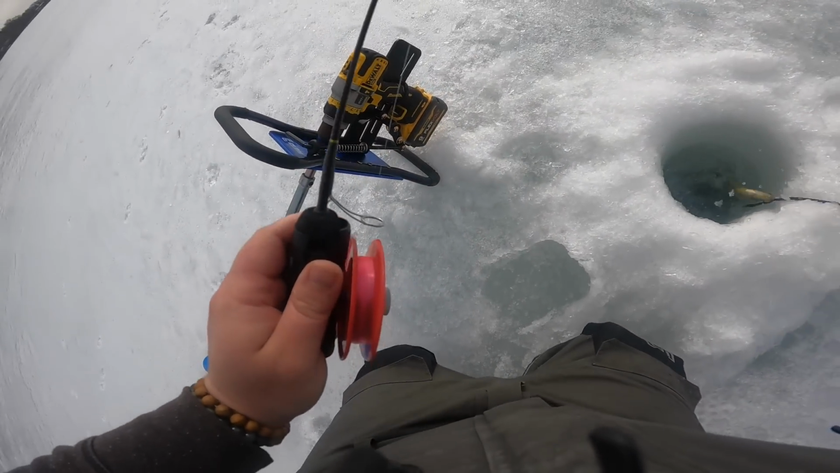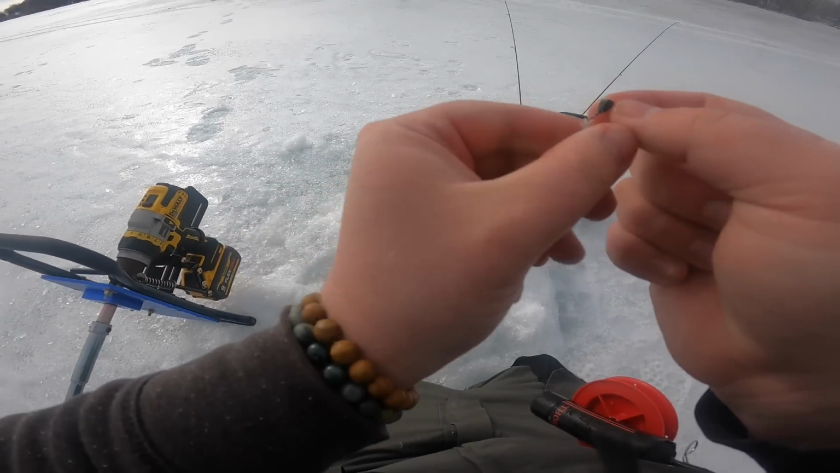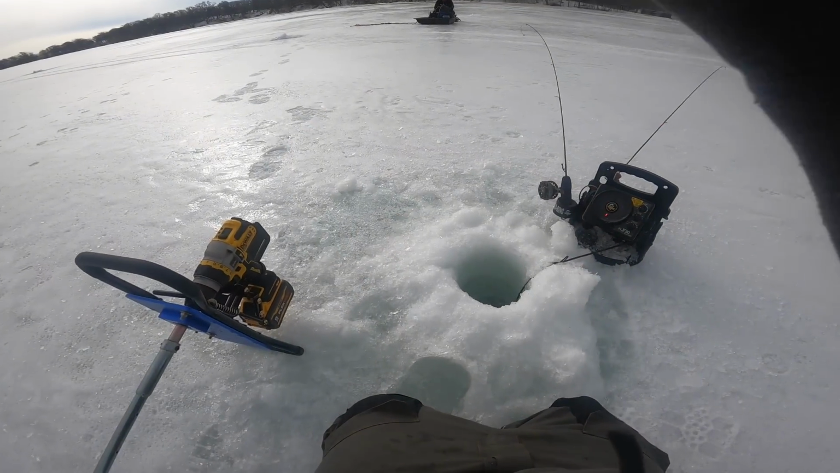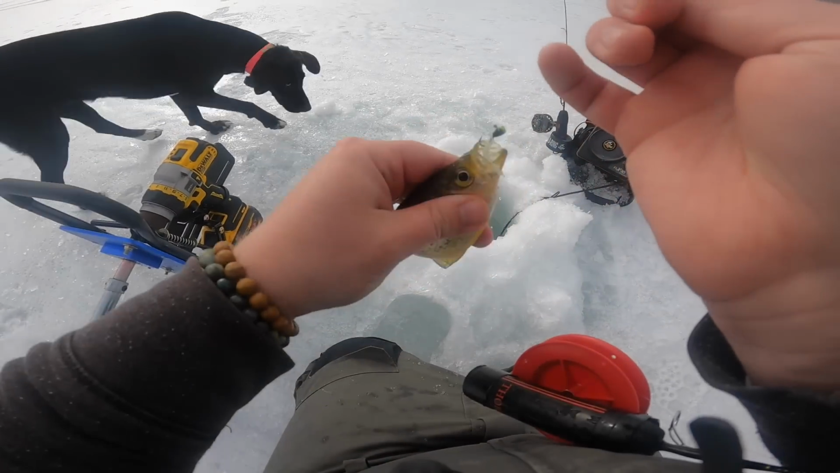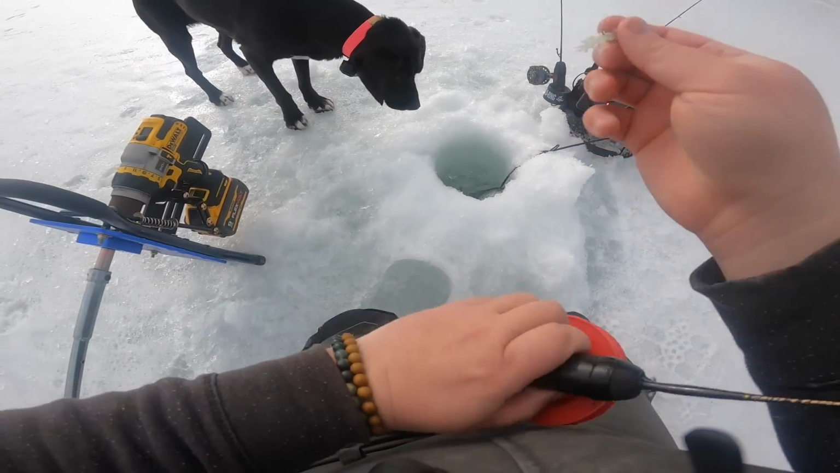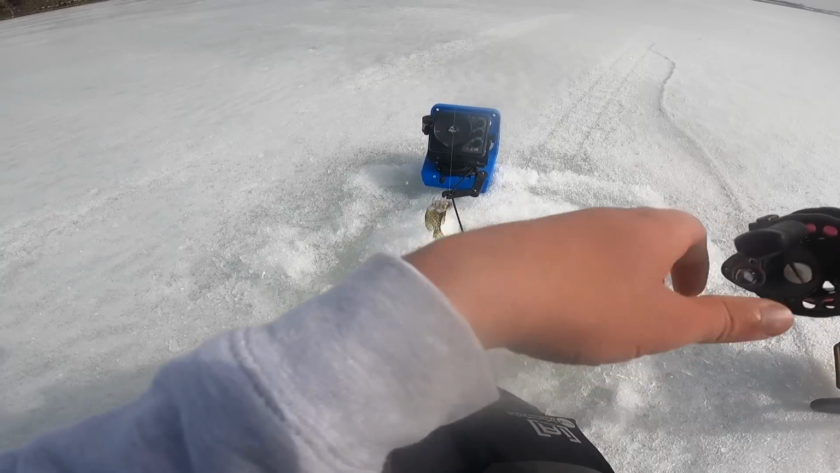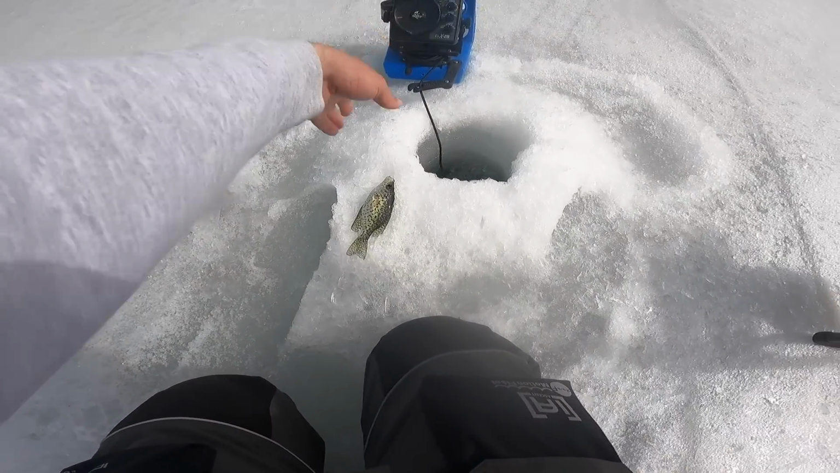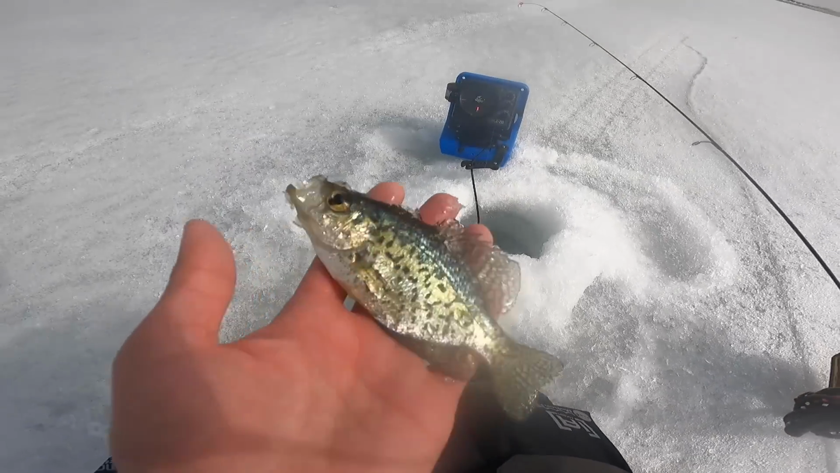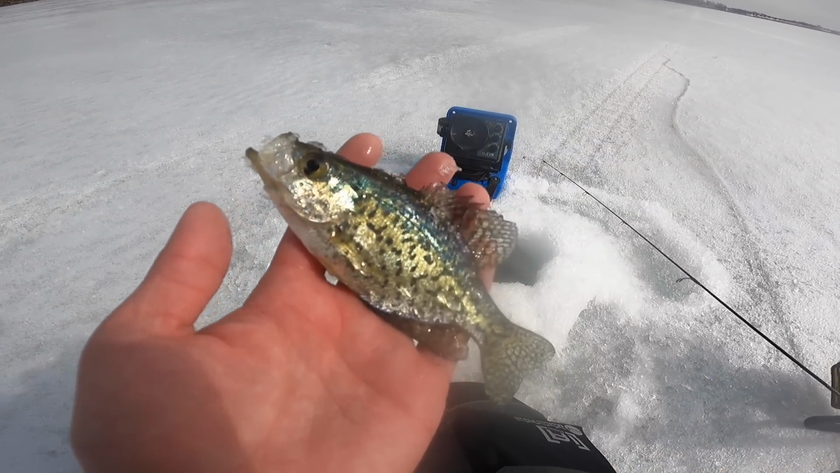That's a crappie. It's not a big one though. I think it's really good right now. These are really aggressive though. They're just really small. You gotta get down in there. They are crappies though. One baby. Look at this little baby. Eventual 15.